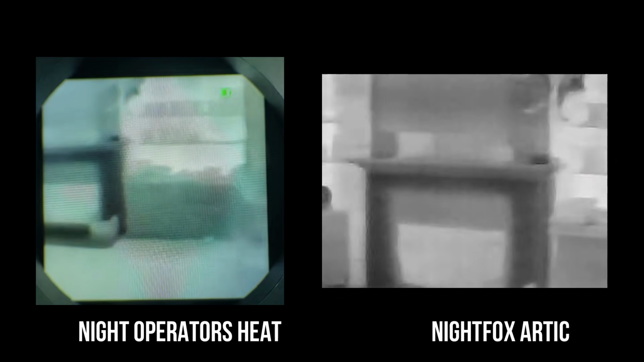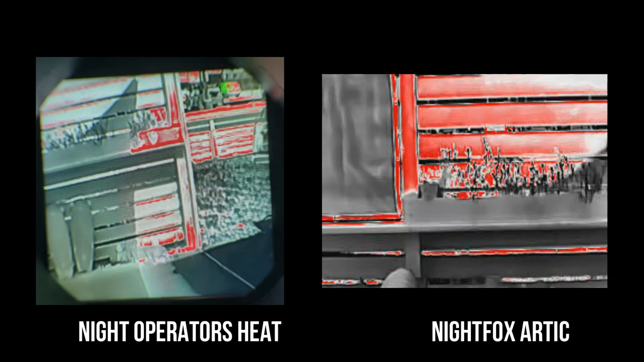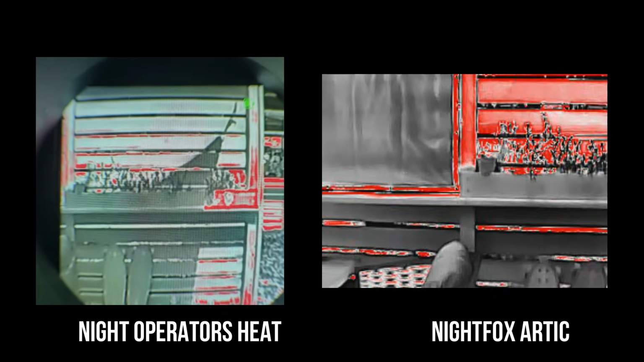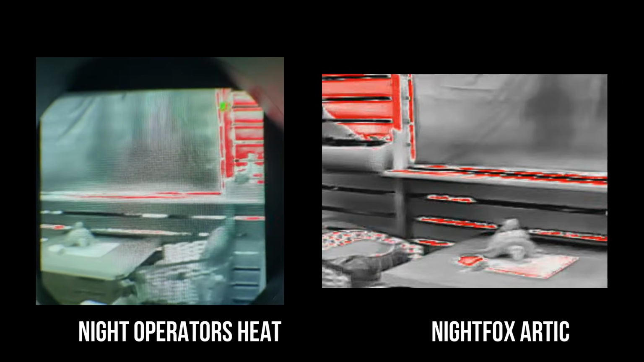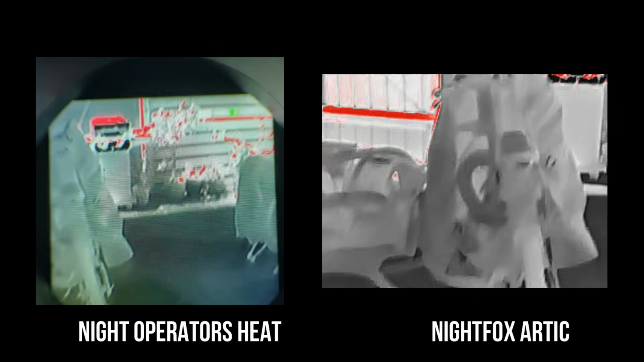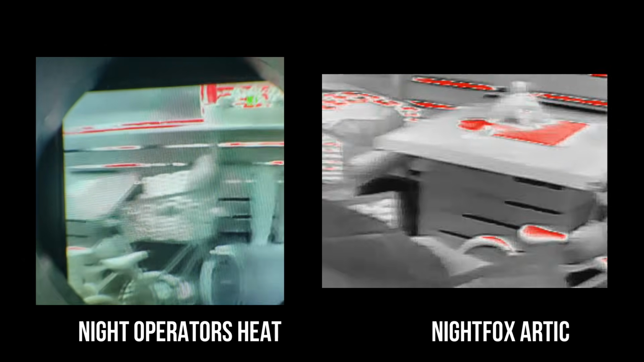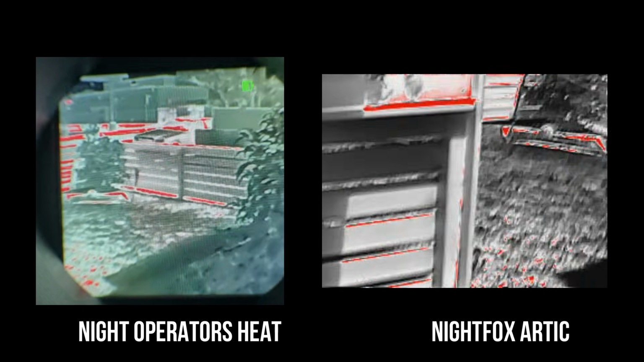When it comes to the thermal component of your Fusion setup, the Night Operator's Heat and the Nightfox Arctic are the two most popular options in the price range. They differ in some meaningful ways. The Heat runs on a 296 by 192 sensor at 60 Hz with a wide 45 degree field of view and 25 millikelvin thermal sensitivity. The wide field of view is a real advantage in a Fusion configuration where you want maximum situational awareness.